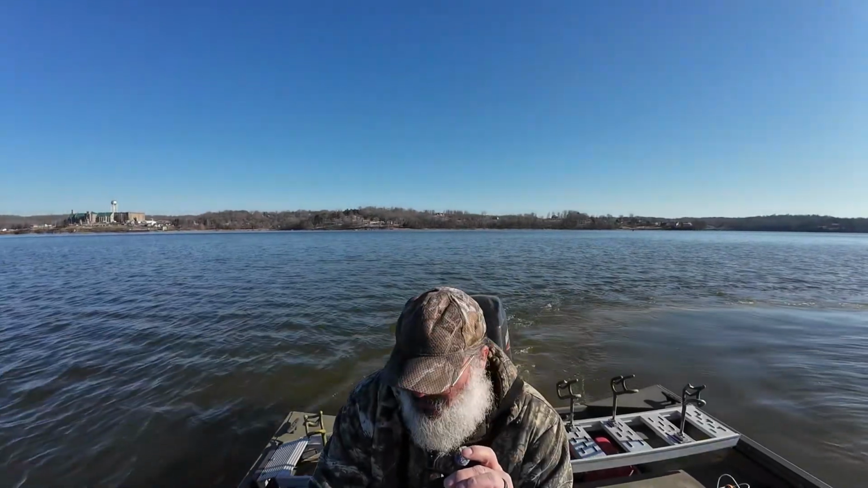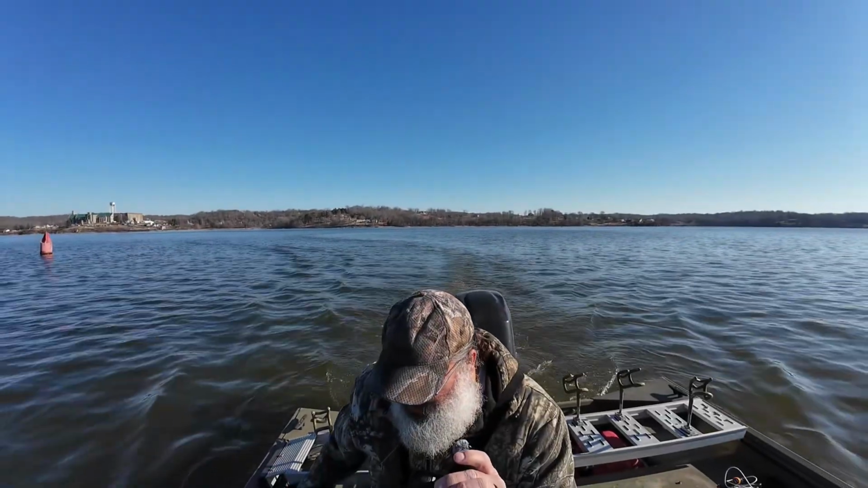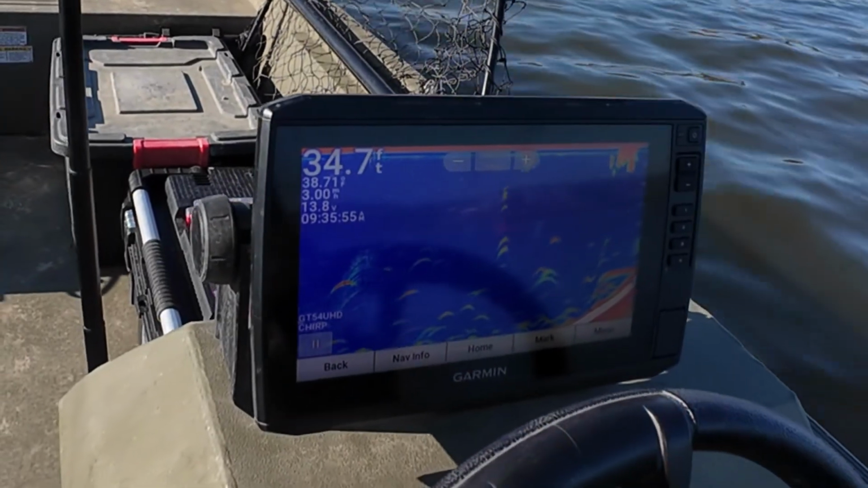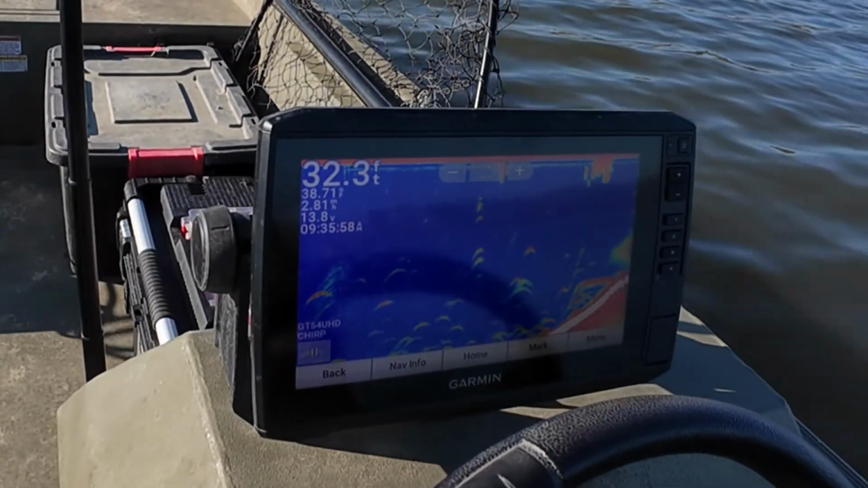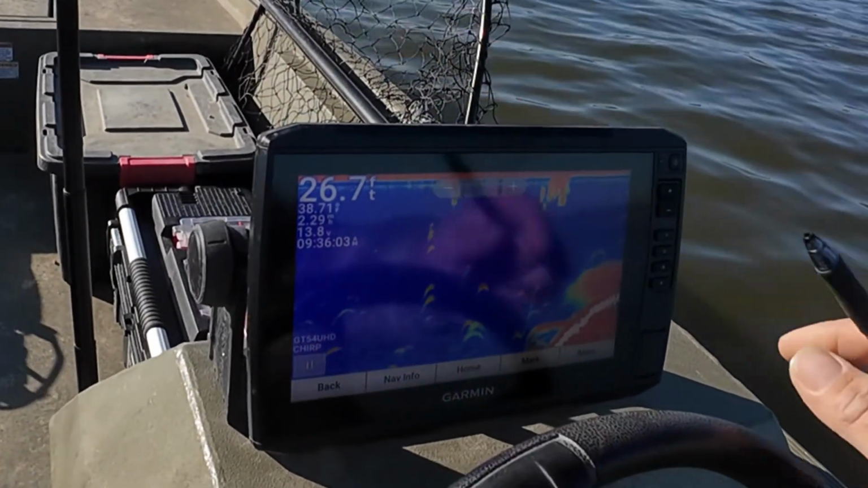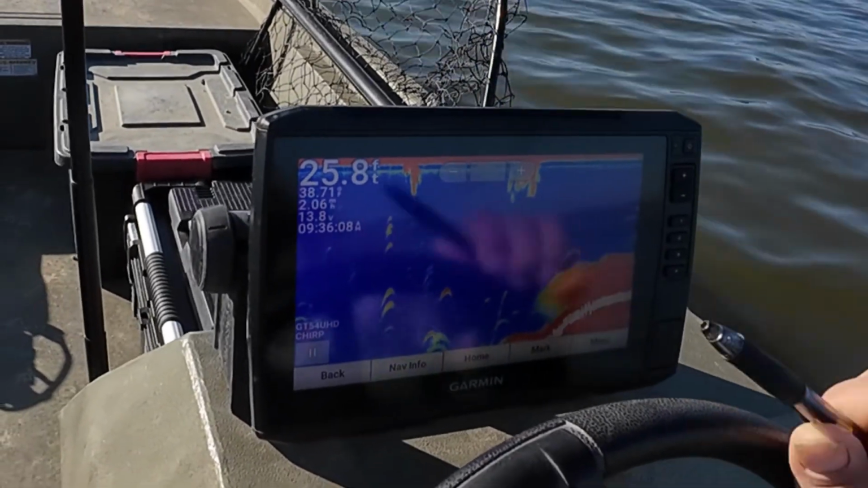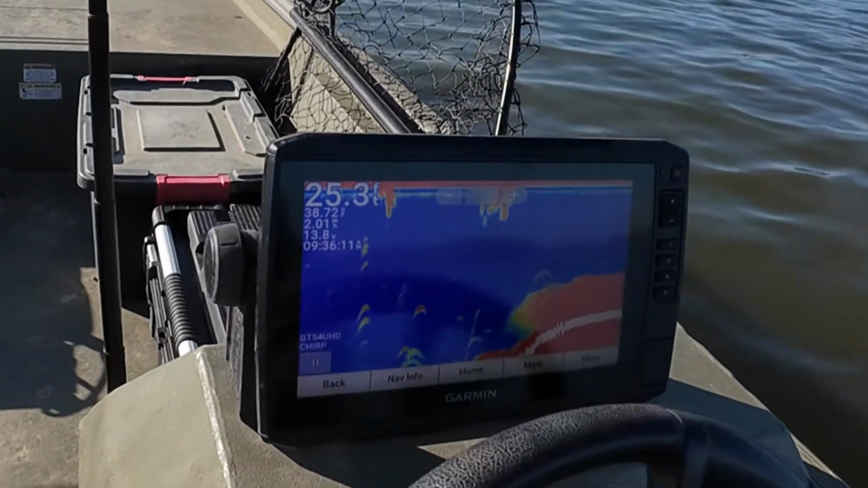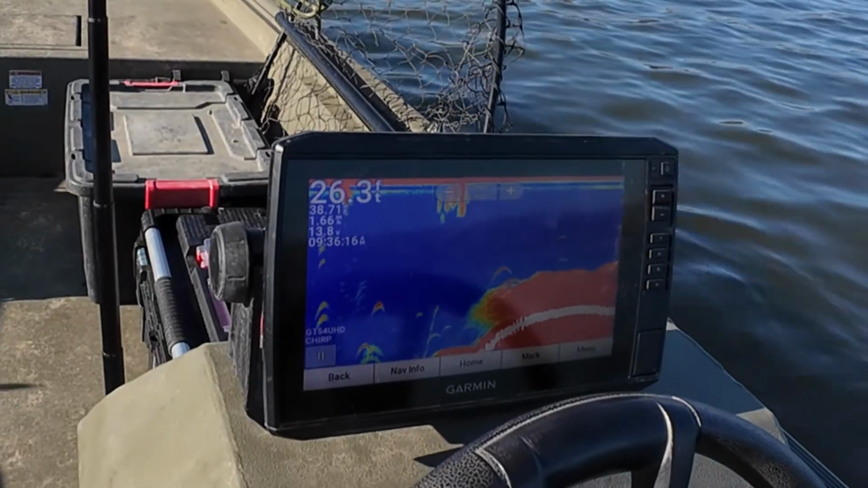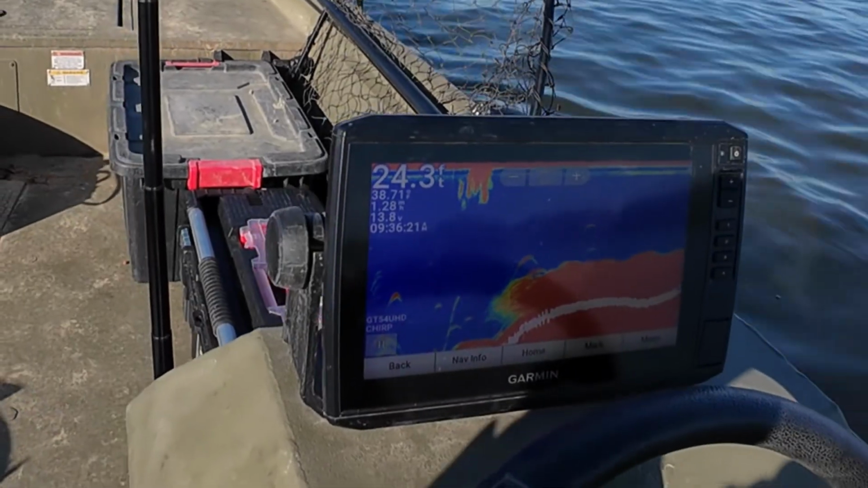Anywhere along that stretch where I just went through will be pretty good. I gotta get my stylus back out. We're gonna anchor right above this ball of shad, throw down into these bigger fish right there. So I'm just gonna hang her right, point my nose upstream, go about 15, 20 foot and throw an anchor down.